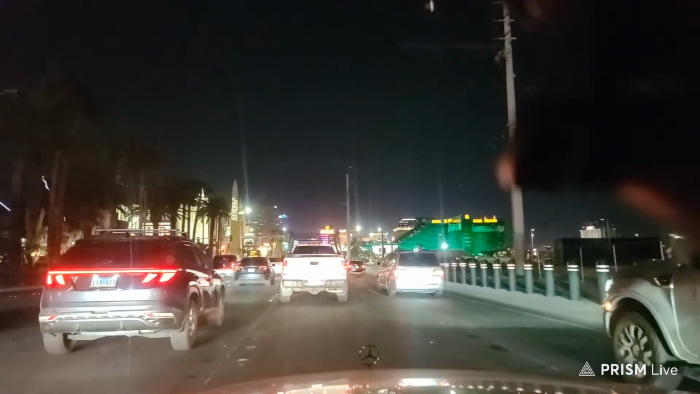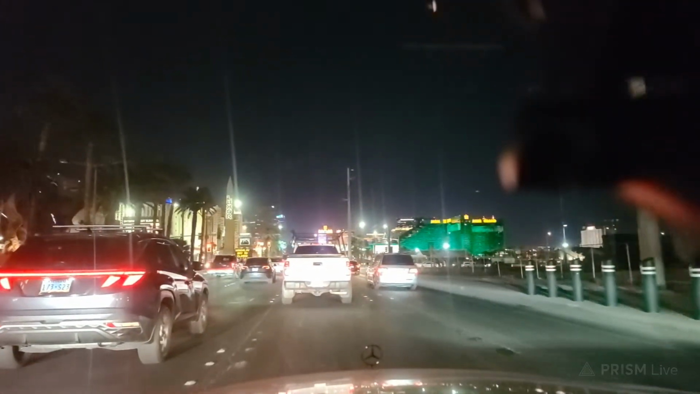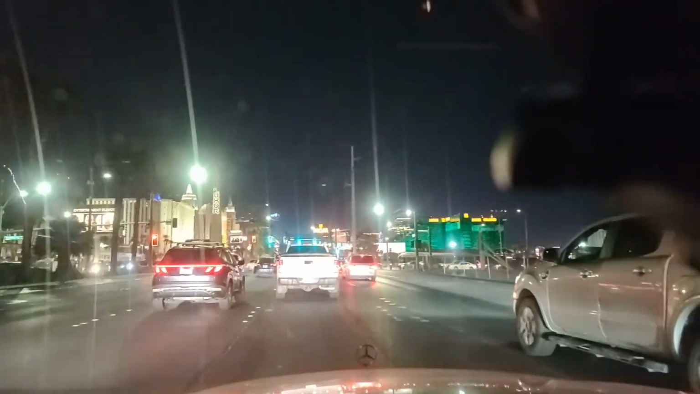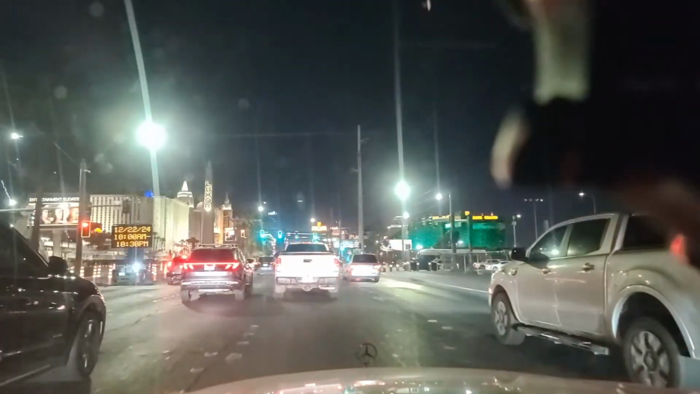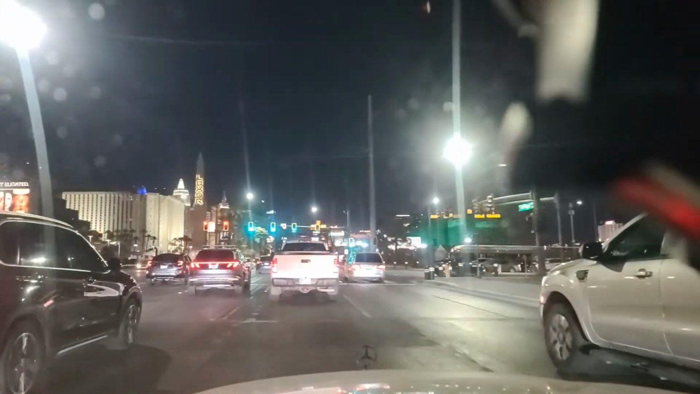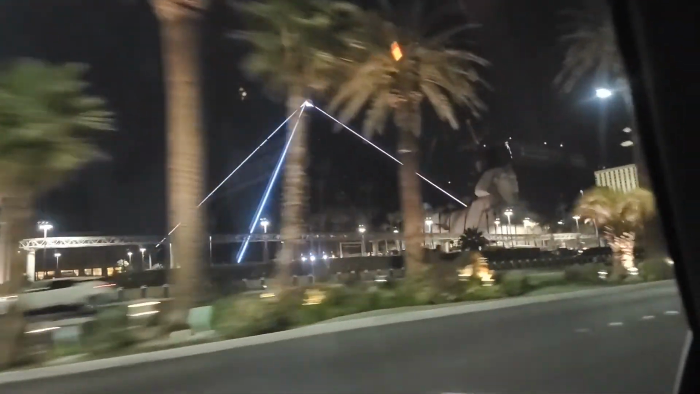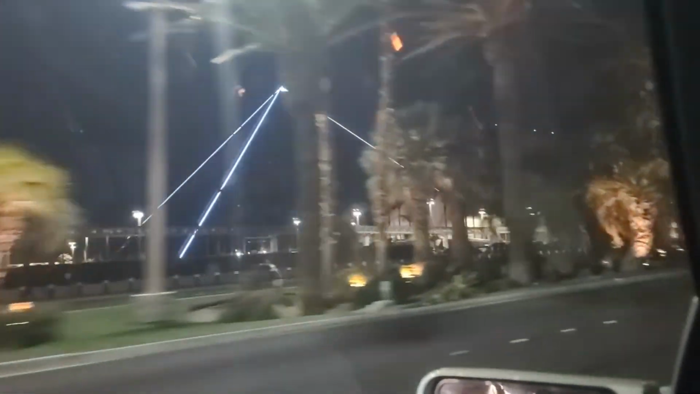MGM Grand coming into view there on the right with all of its 5,000 hotel rooms. And the roadway here, they want to start construction on this roadway again. There's the Luxor, the pyramid there. Really cool.